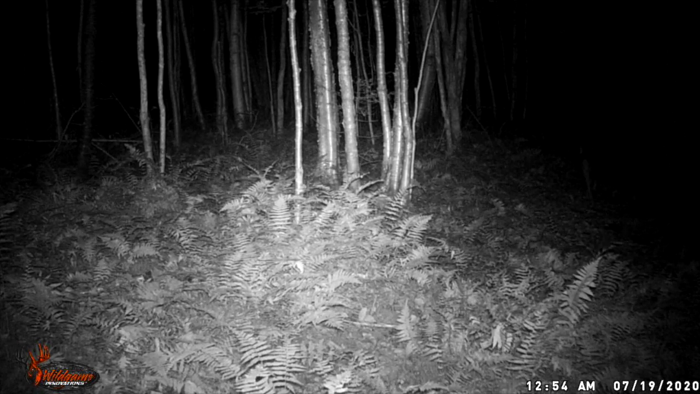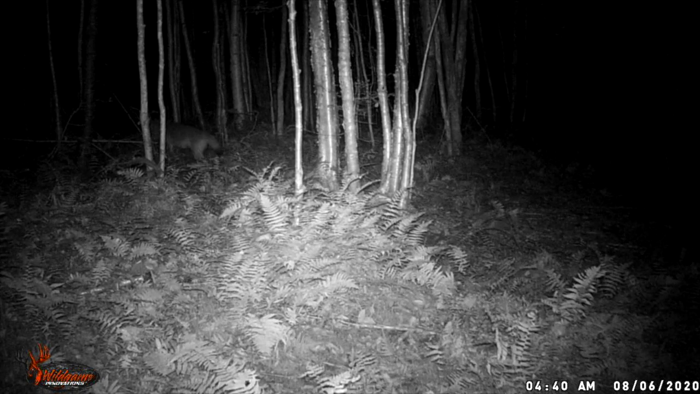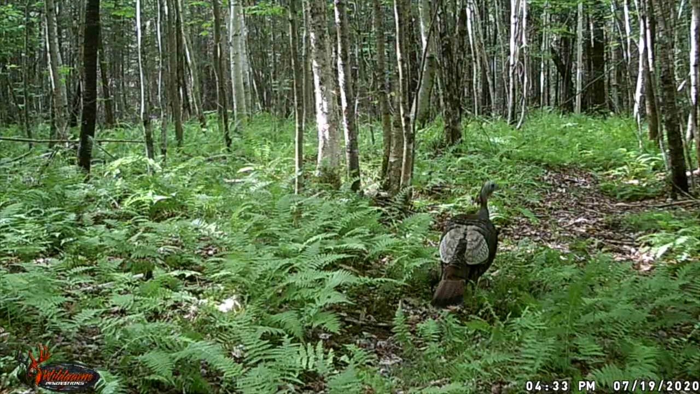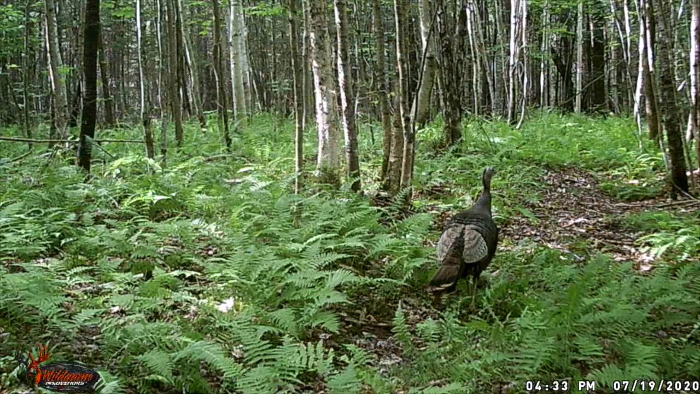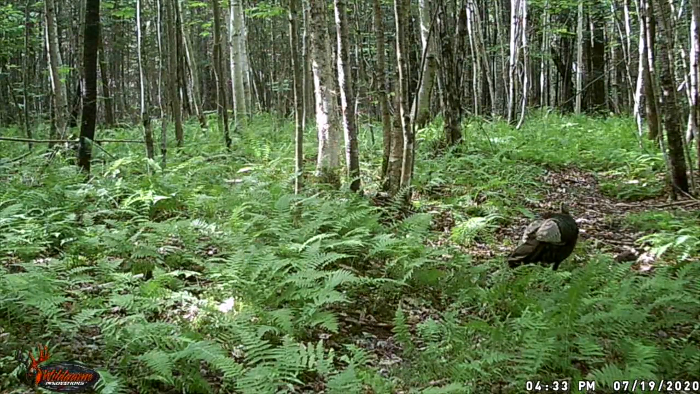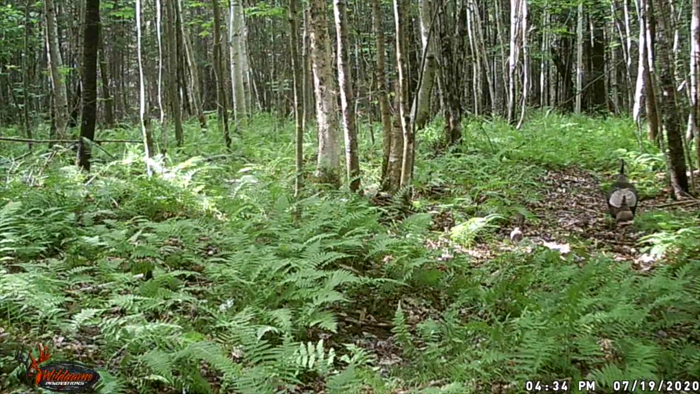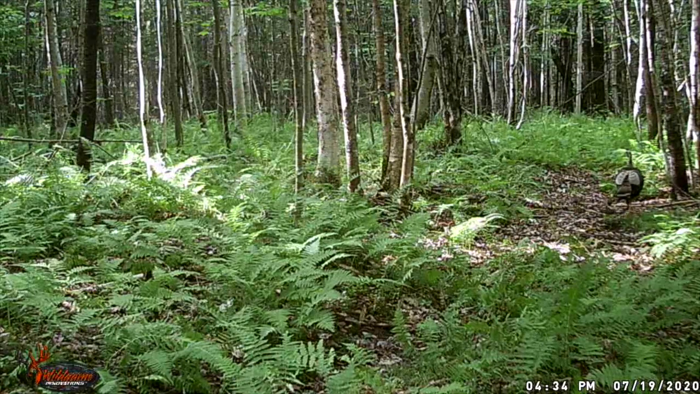Numerous times we've had the coyotes run through. One of the other really cool things I've caught on the camera throughout the year is a hen turkey, a mother with her small flock of babies. You can see little babies walking under the underbrush. This is back in the end of July.